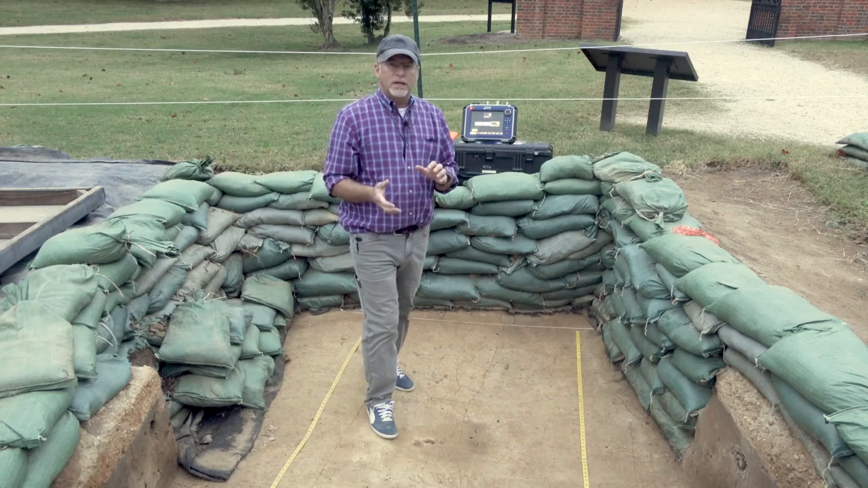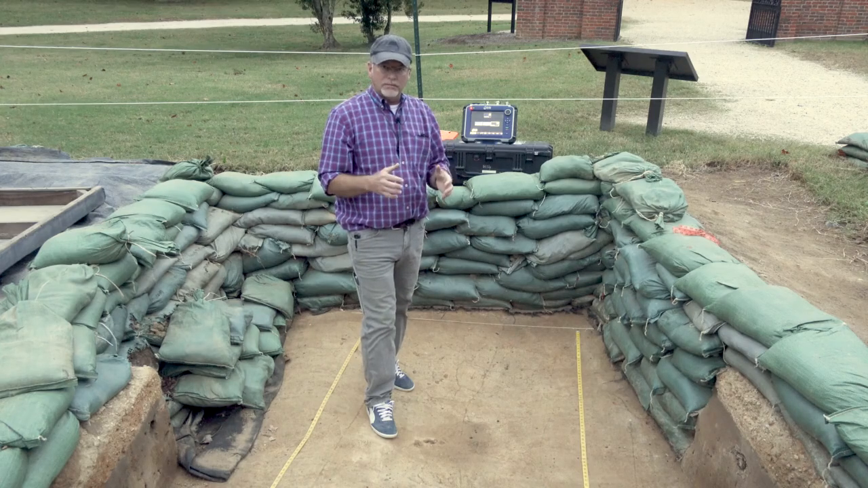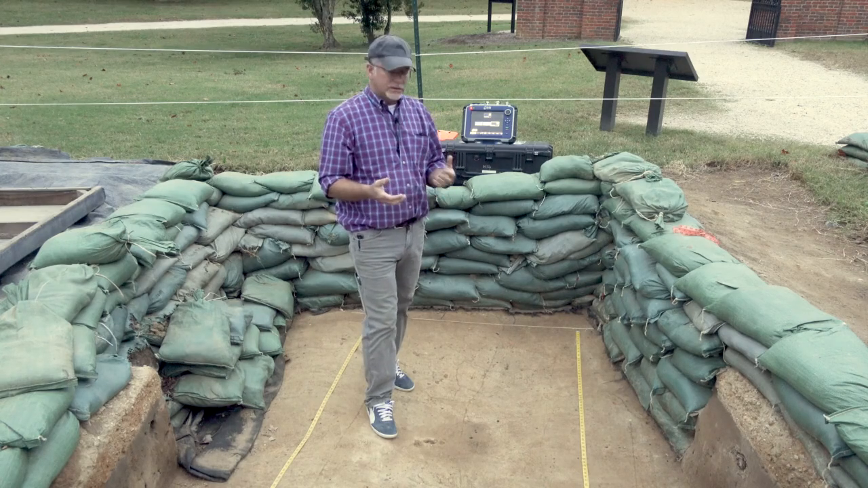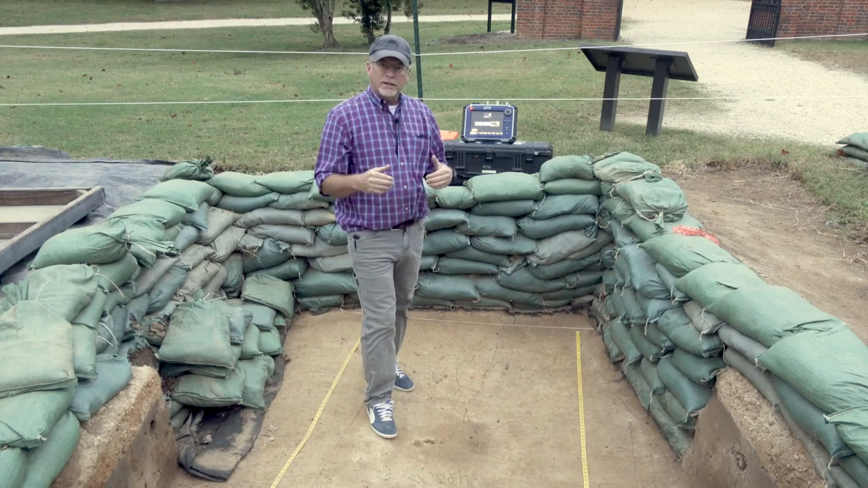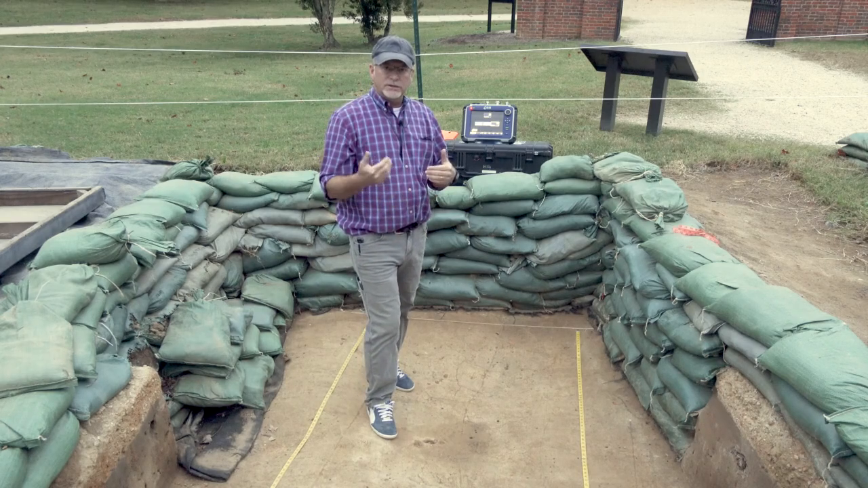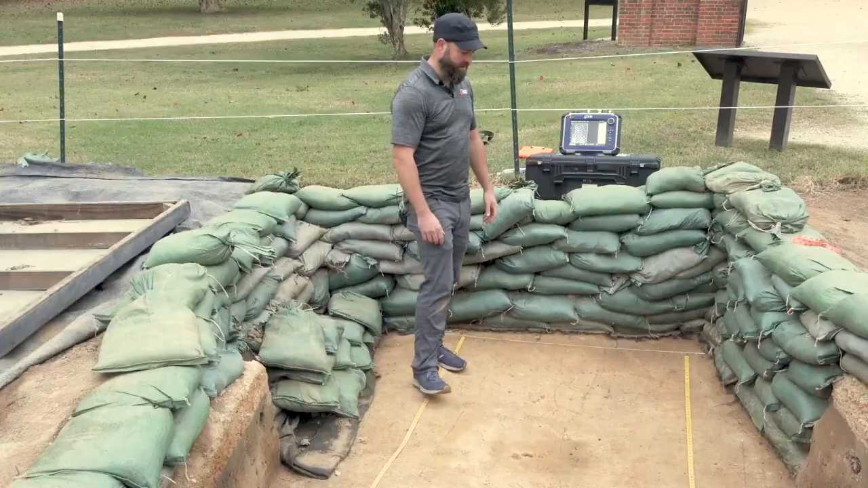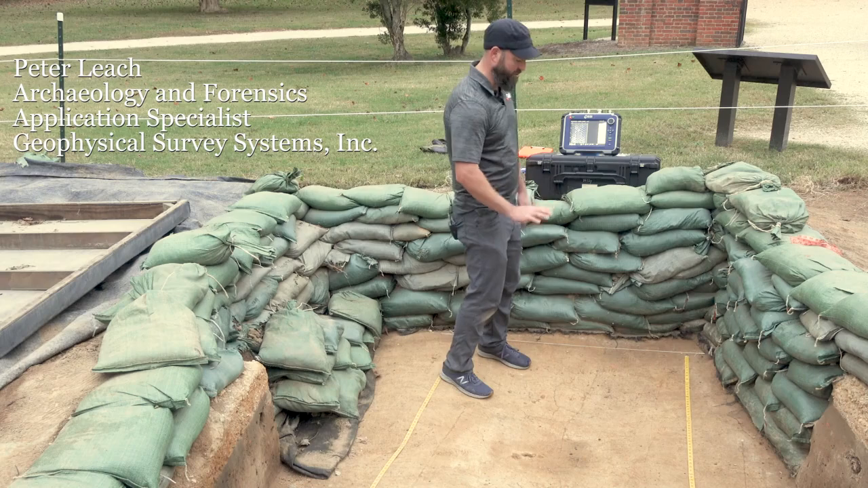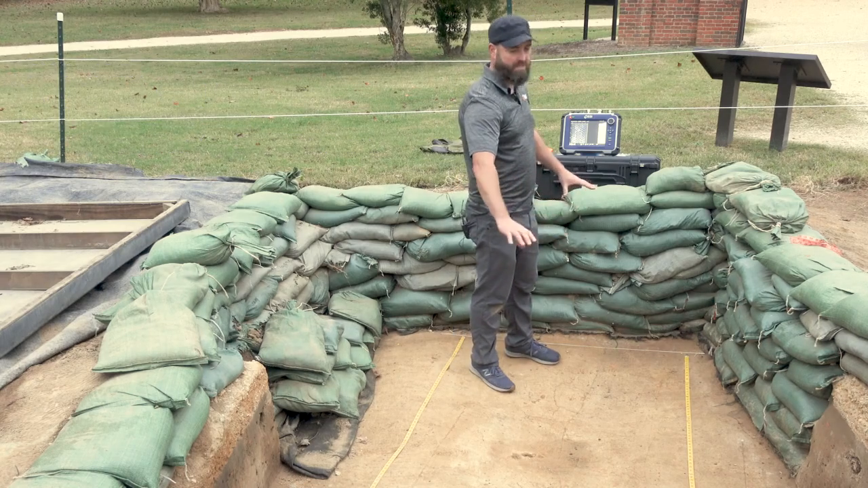So it's not always about digging things up. Sometimes it's about finding out about the past through science, right? Archaeology is a science. And so Peter's going to explain how we conduct that science and how GPR can push that research forward. I'm standing on a surface, an excavation surface here, where we can see the top of the